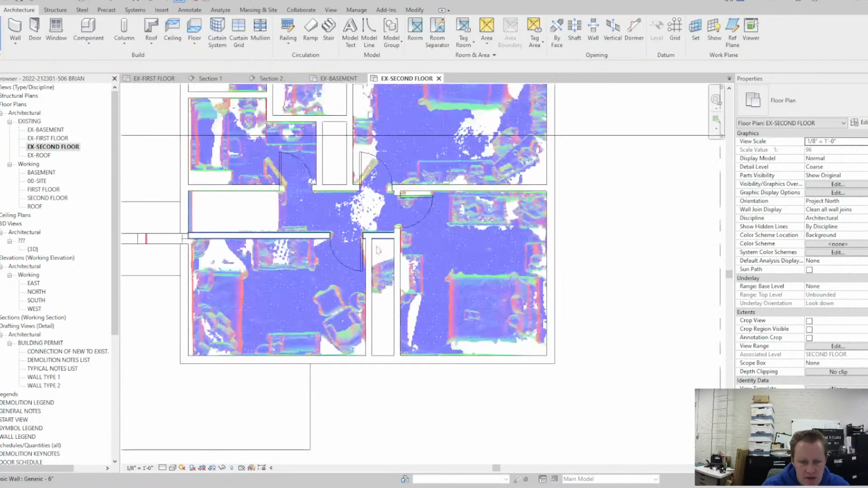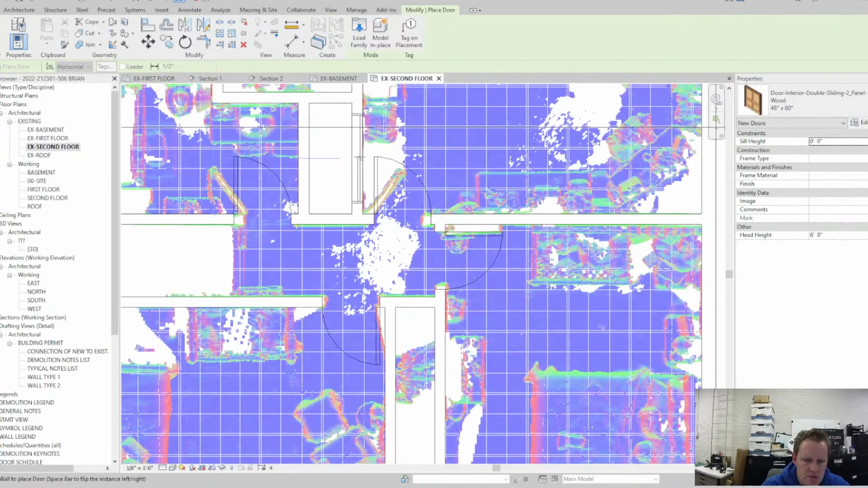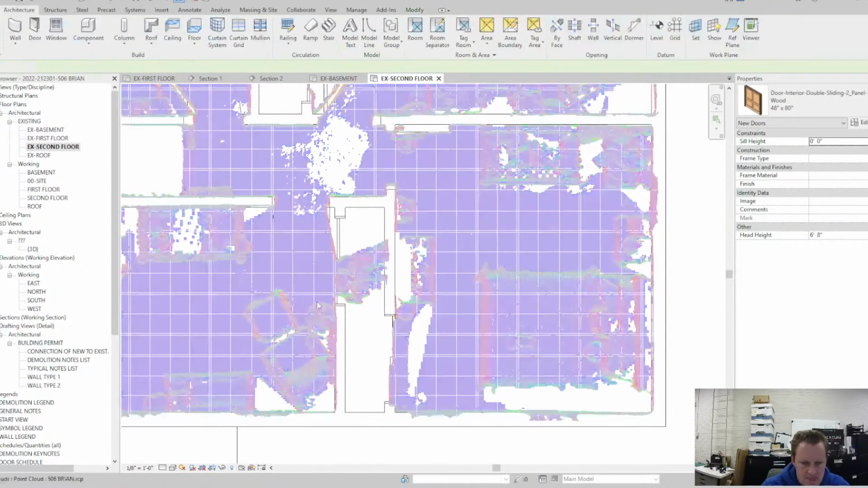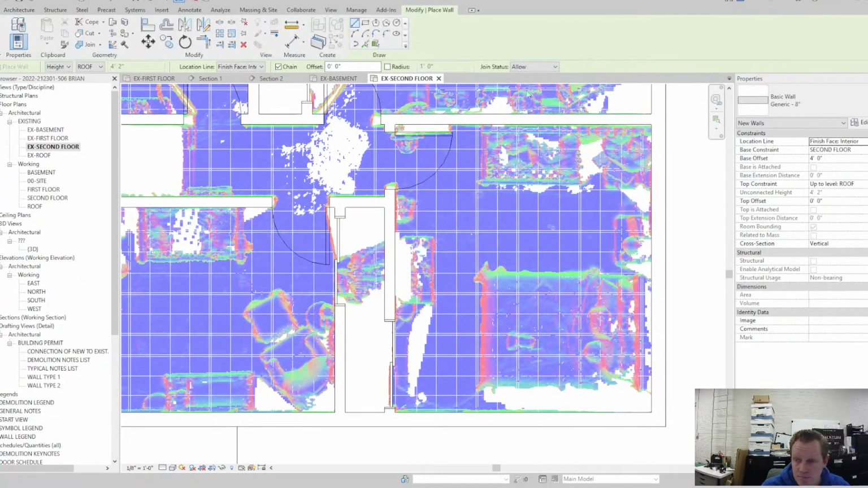Alright, let's just put in the closet sliding door. I don't remember if this is a slider here. There's another one over here. And there's going to be a wall there.